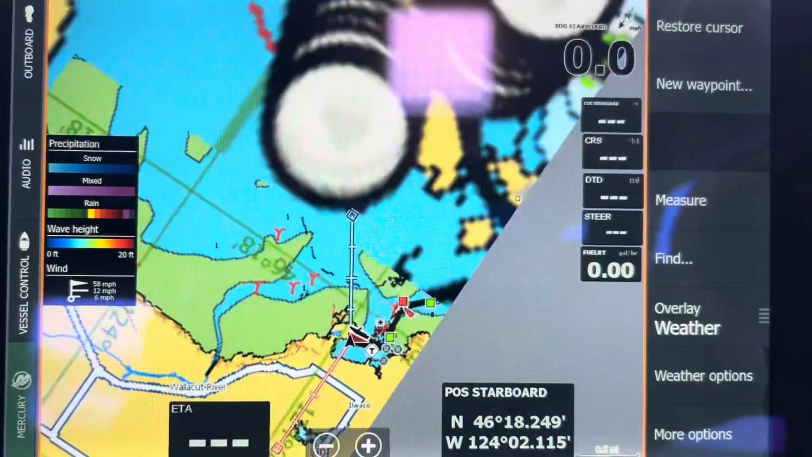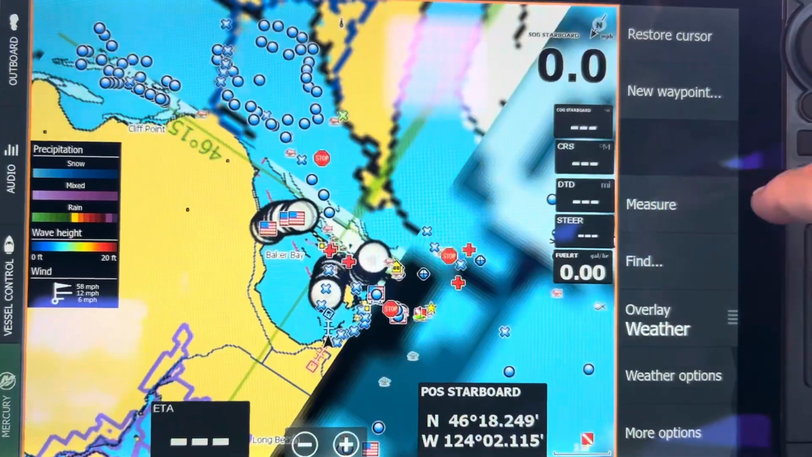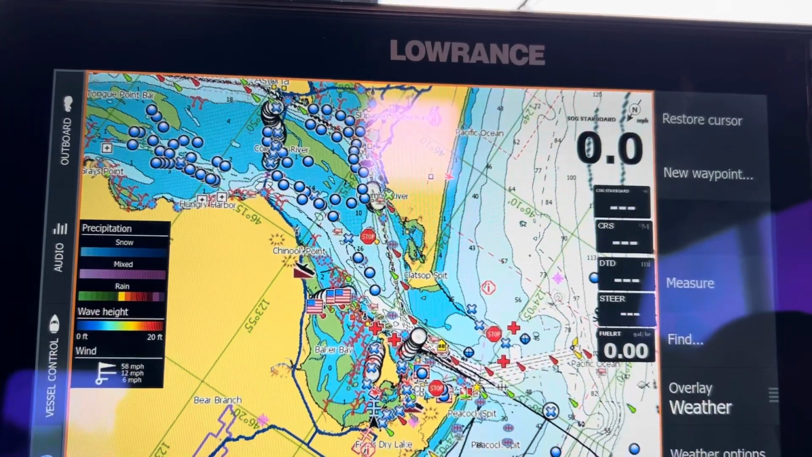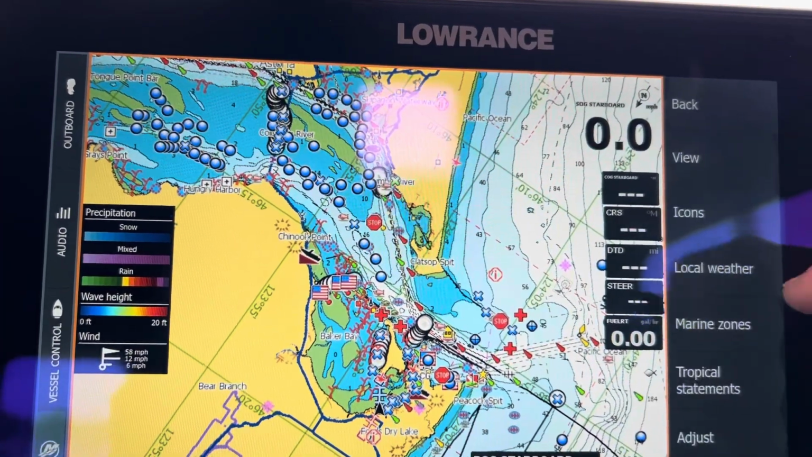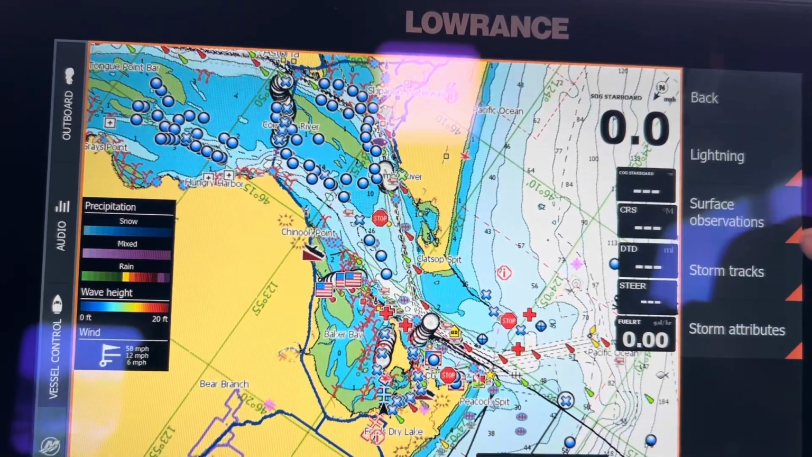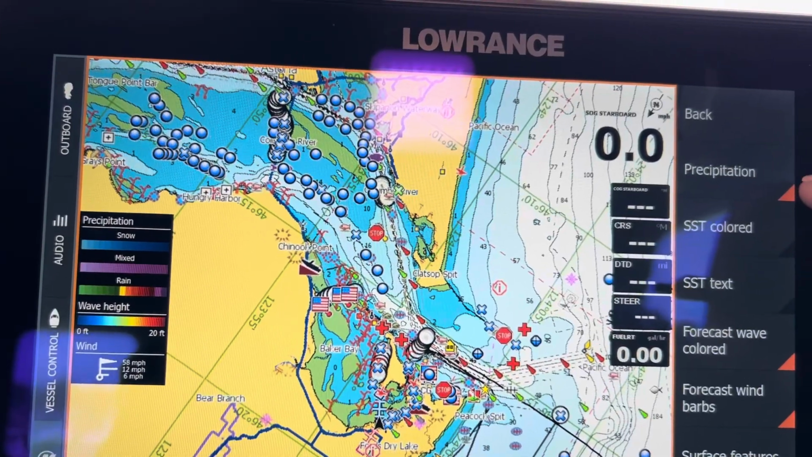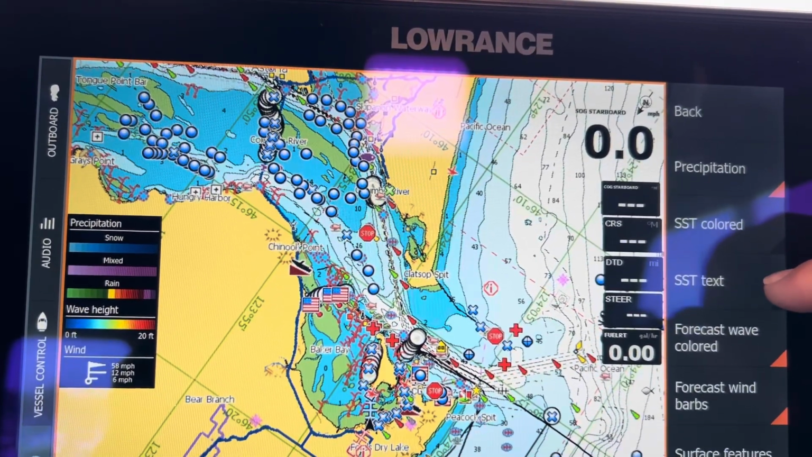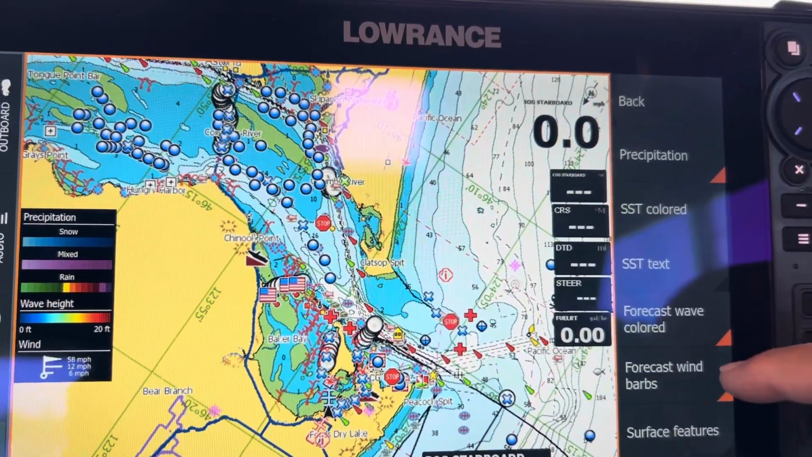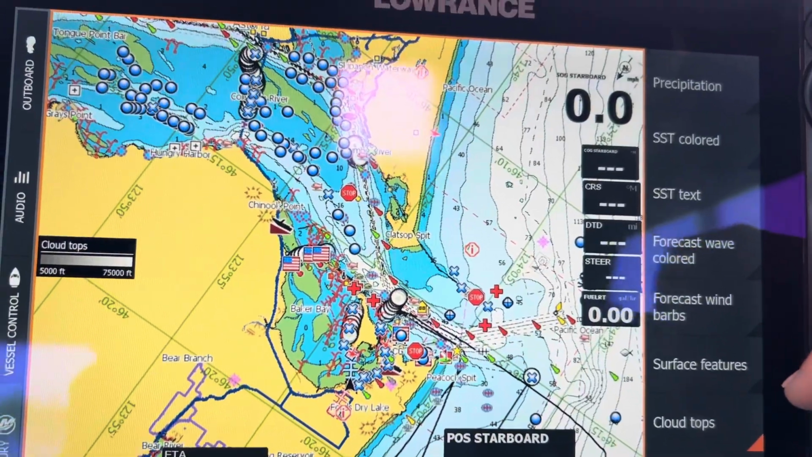You can see the weather module came up, and it'll start loading up weather data here in a second. I'm going to zoom out of Oahu a little bit, and it takes a couple minutes to update. I can go here to options under weather. I can come in here and get icons, lightning, surface, storm tracks, all that kind of information. And then under view, you can get precipitation, wave height, color, wind barbs, whatever I'm interested in looking at is there. So there's a lot of info that comes up on that.